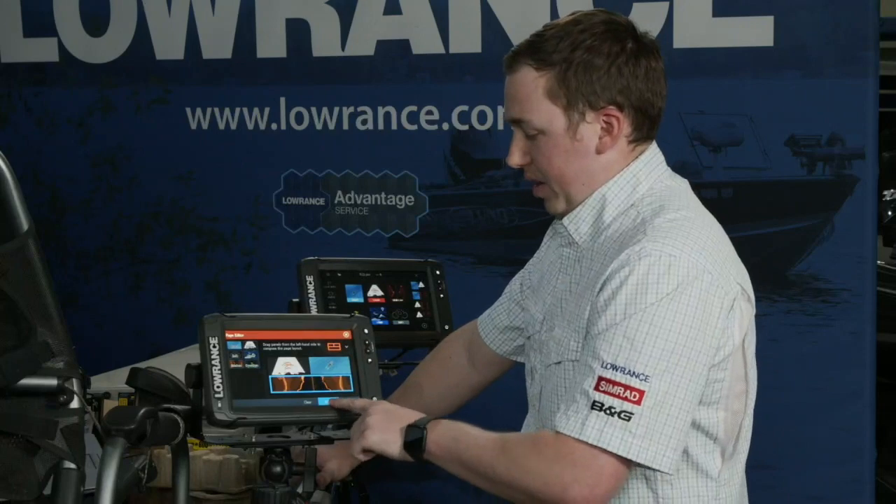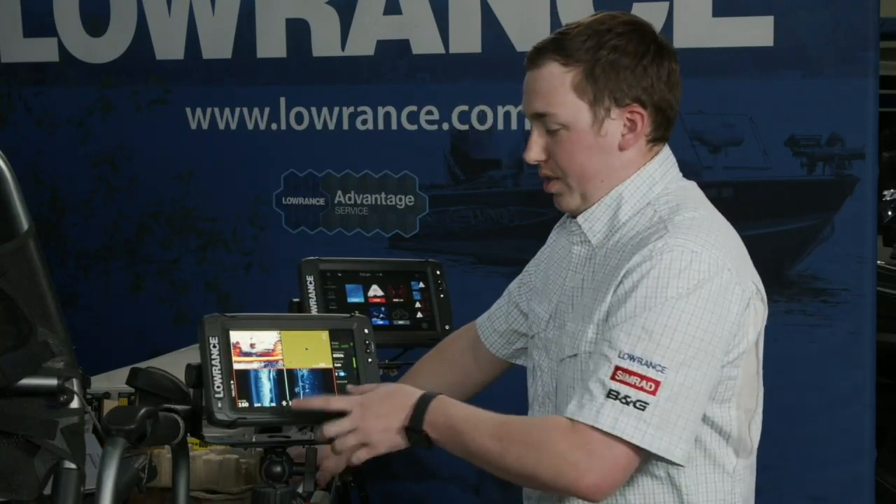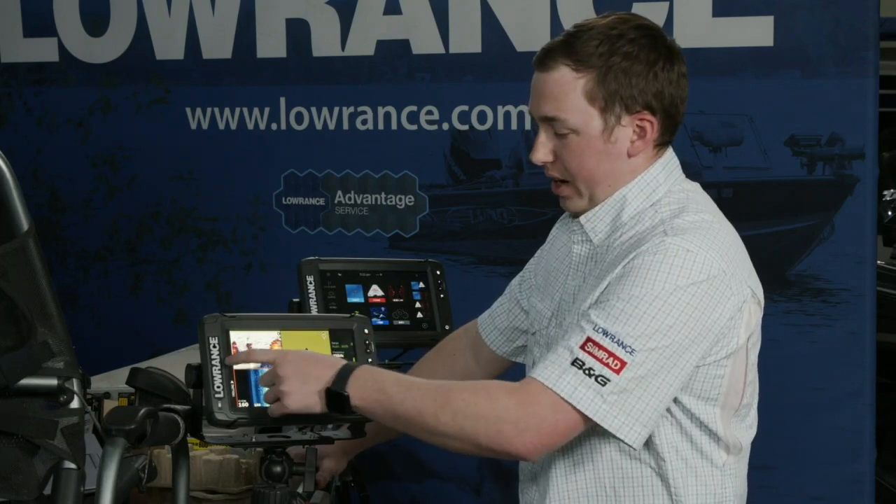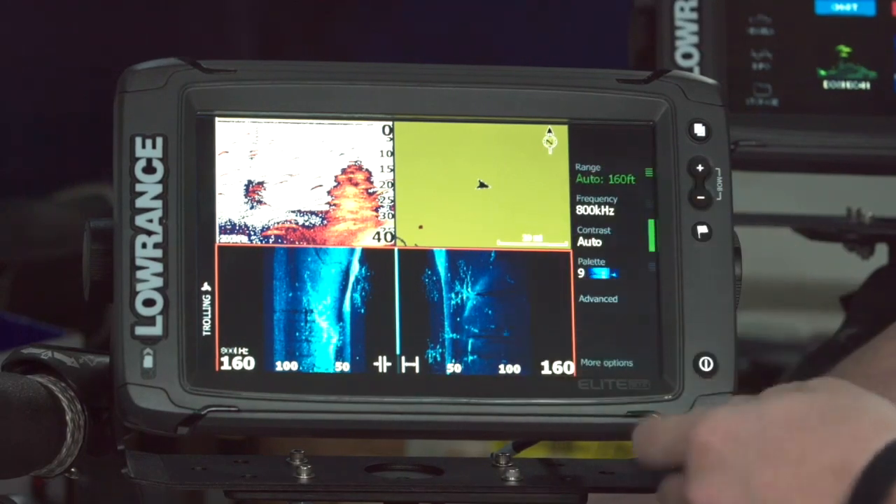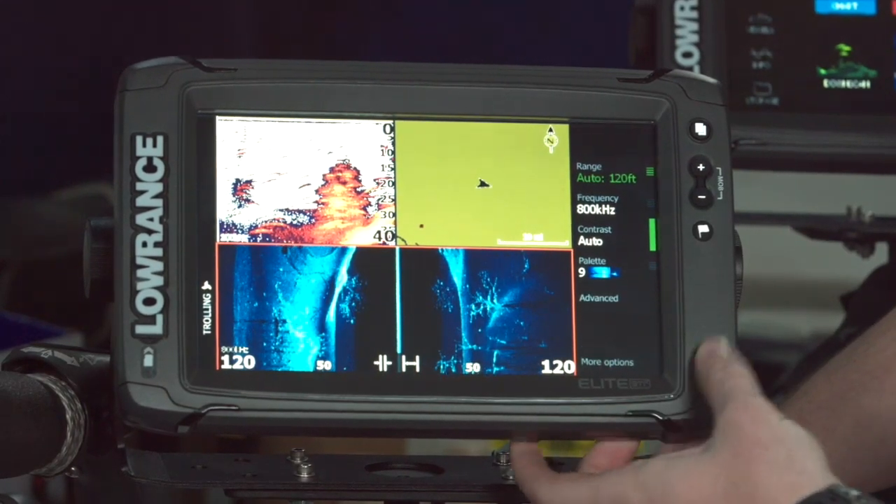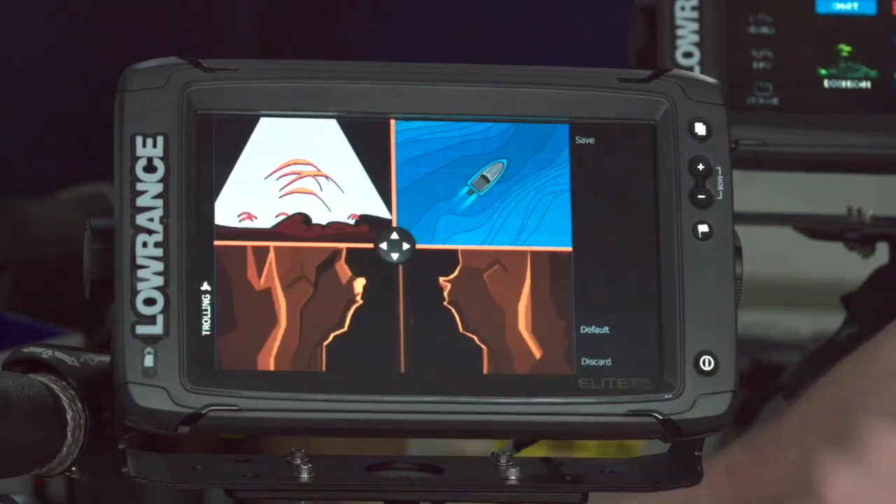So once I have that all set up, there's still a few more things I can do. Let's say I want to see more of my side scan history. Well, I can actually move where the panels break, and so I can put the line between them in different places. So if I tap that power key and get back to that system controls, I see this one right here that says adjust splits.